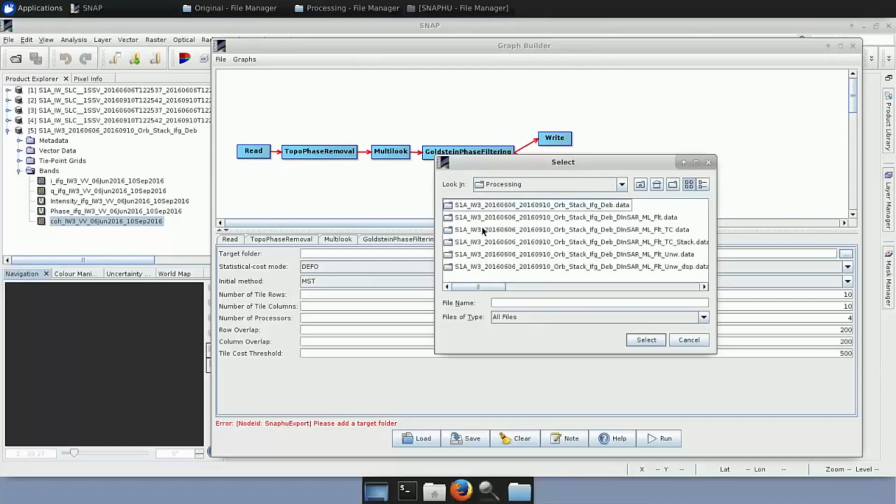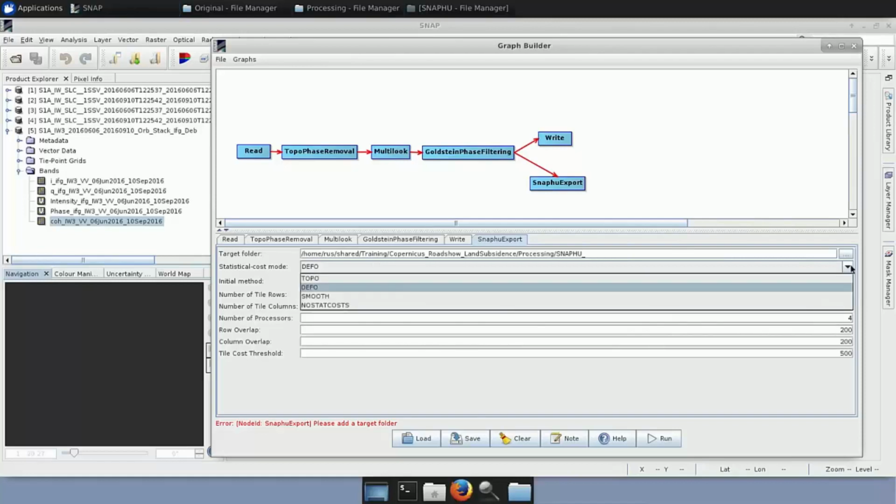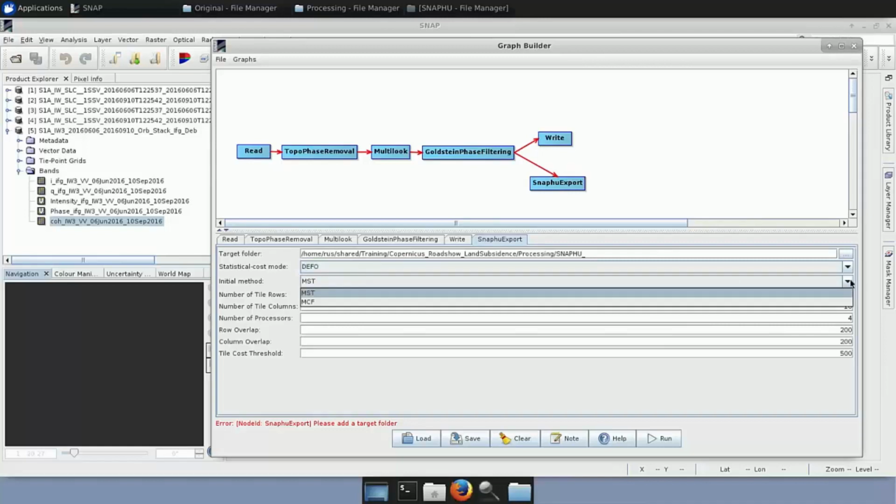I go into the processing and I write the file that I want to be created so that everything will be stored there. So in this case, I write snaphu, I select it, and here you can see that the snaphu folder is being created.